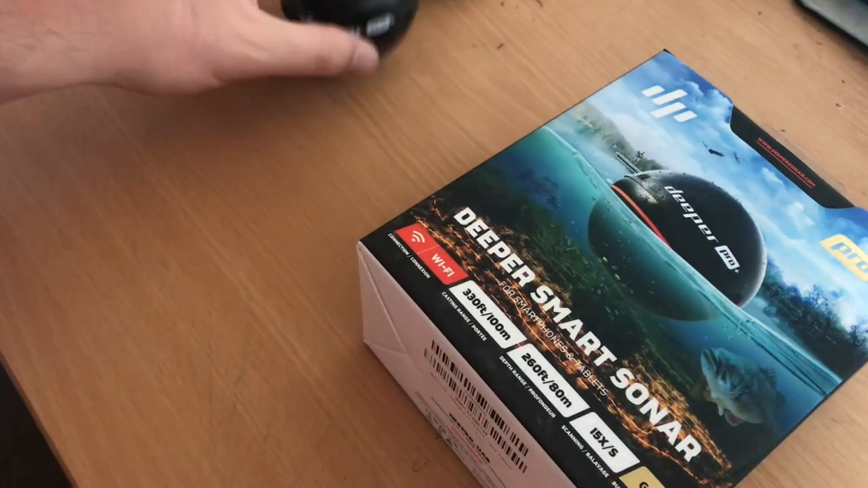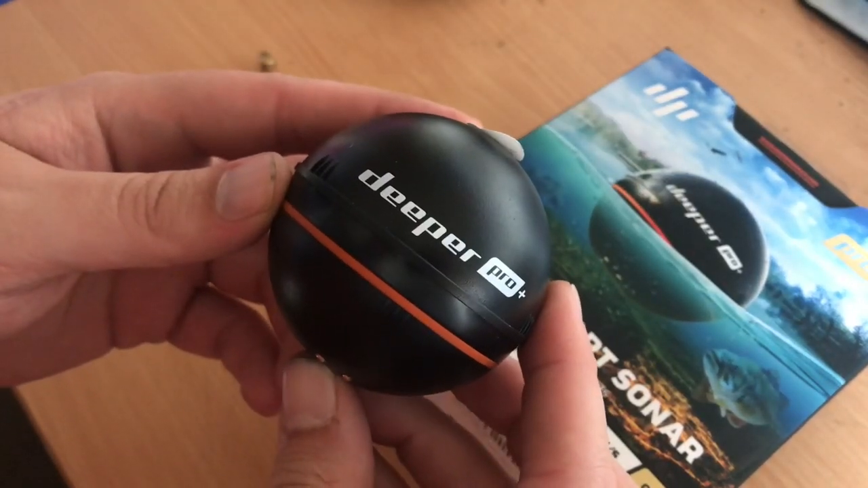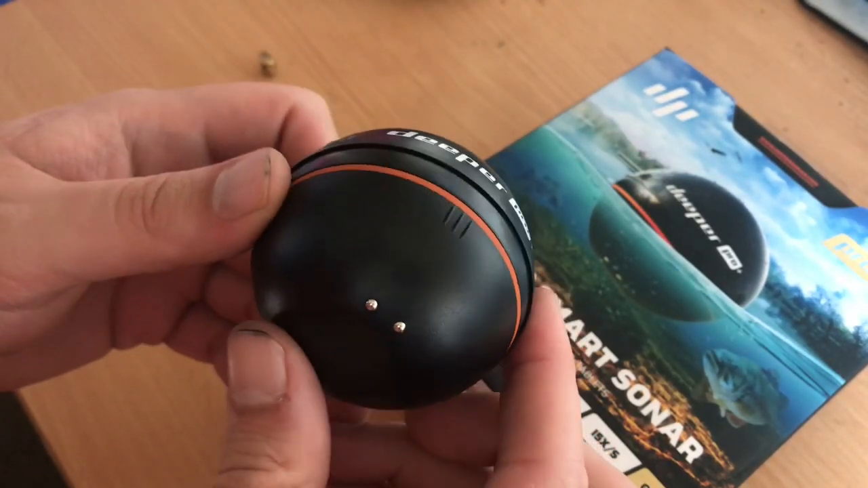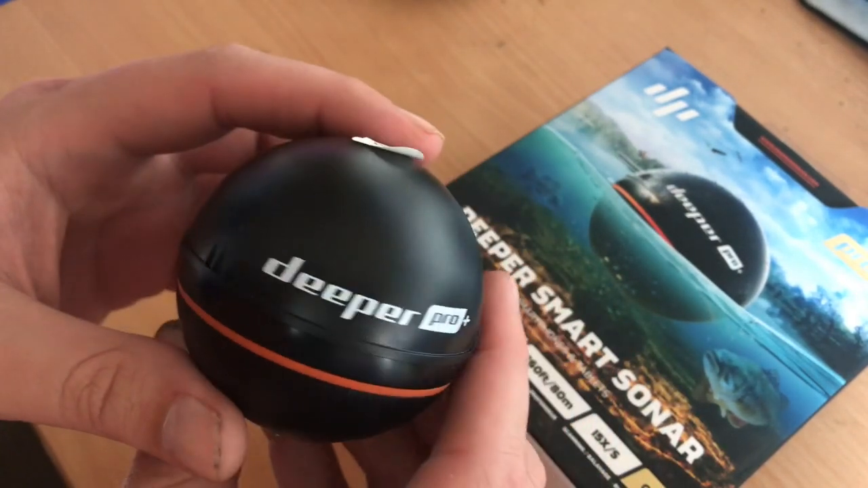So what I'm going to do is put this on charge, and then we'll go down the lake. We'll have a look at the app and have a bit of a play down the local lake and see what's what. So I shall see you when we get there.